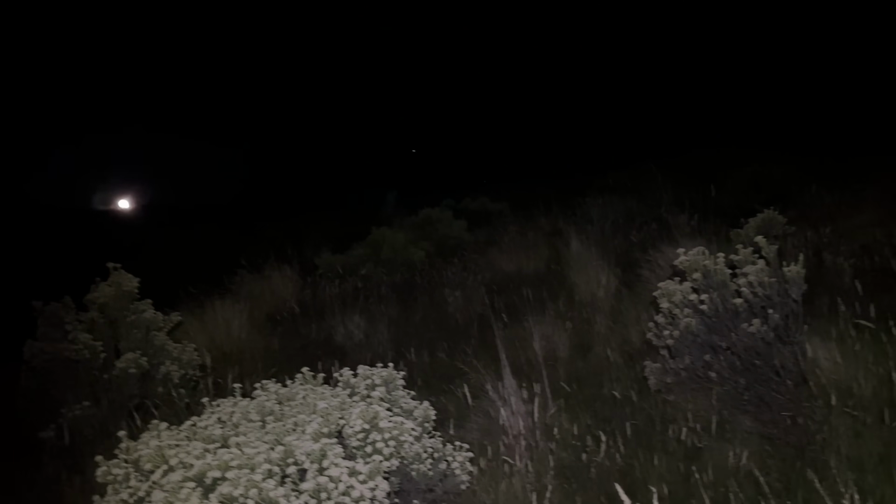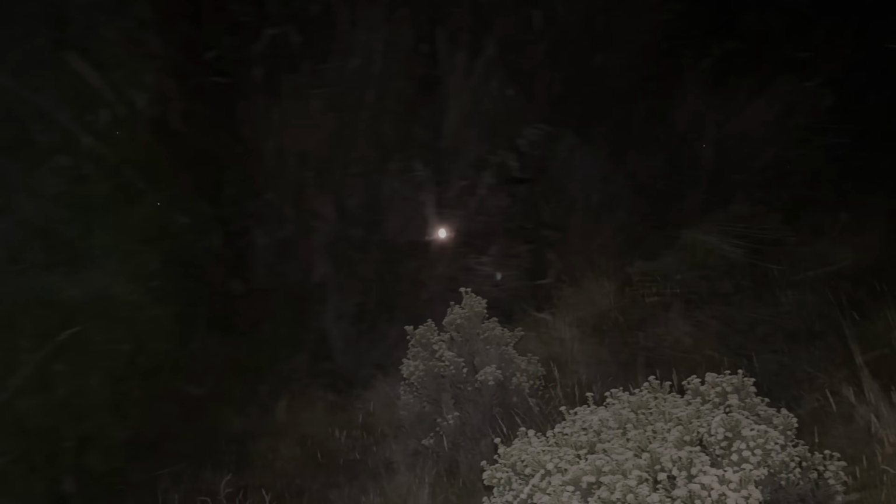Almost there. What an evening. Well, I've got to tell you guys, I am a bit knackered now. She's just gone past 11, might be 11:30 now, so a little bit caught out really. It just took way too long to actually find that deer. Thought it was going to be super easy, and then in the long grass, man, it was tough.